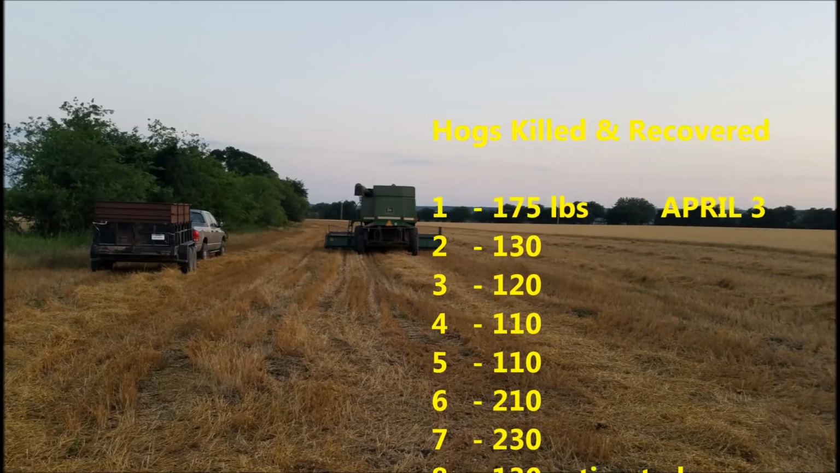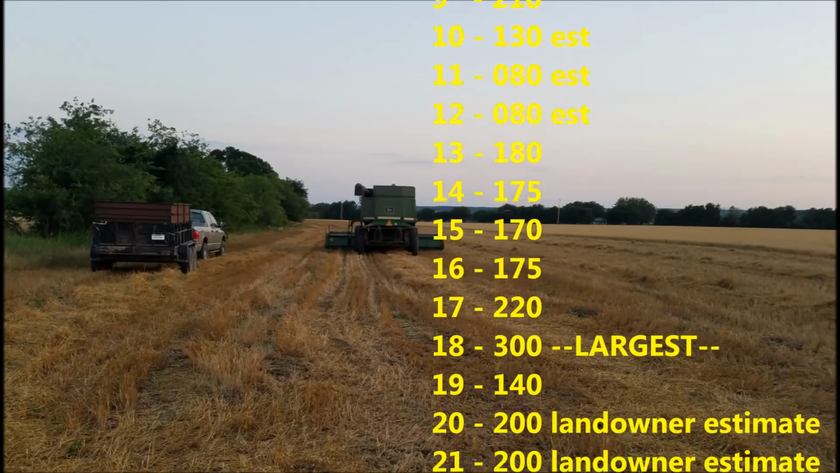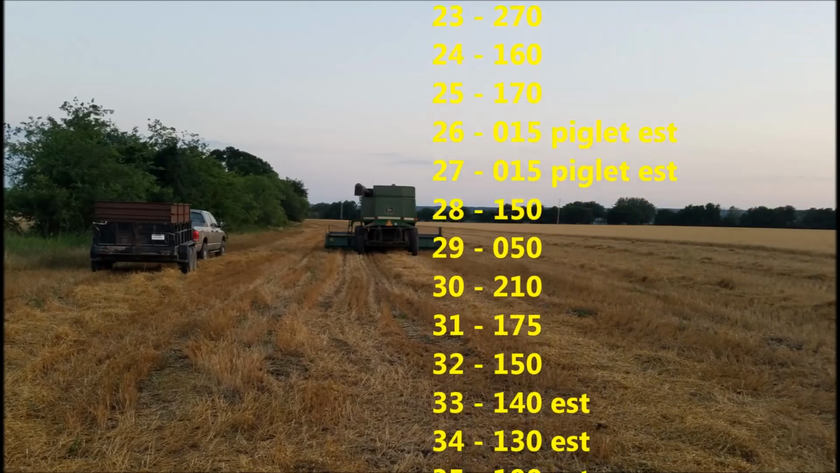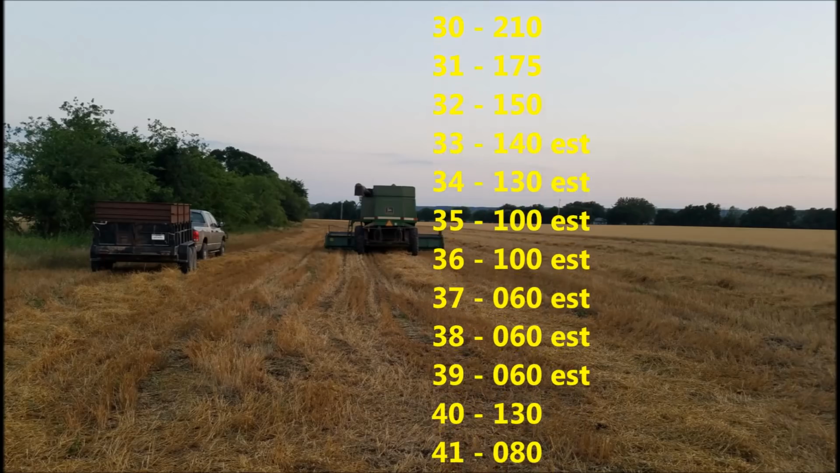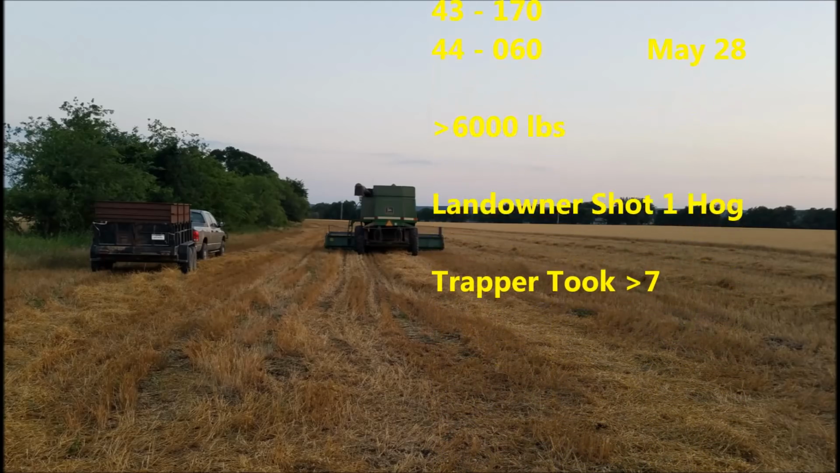He went on and thanked us for all the efforts that we'd put into killing the hogs that we'd killed over the past 2 months. A total of 44 that were recovered. Those, plus the hogs that he'd killed and his trapper had taken, had resulted in a very bountiful harvest of oats this year.